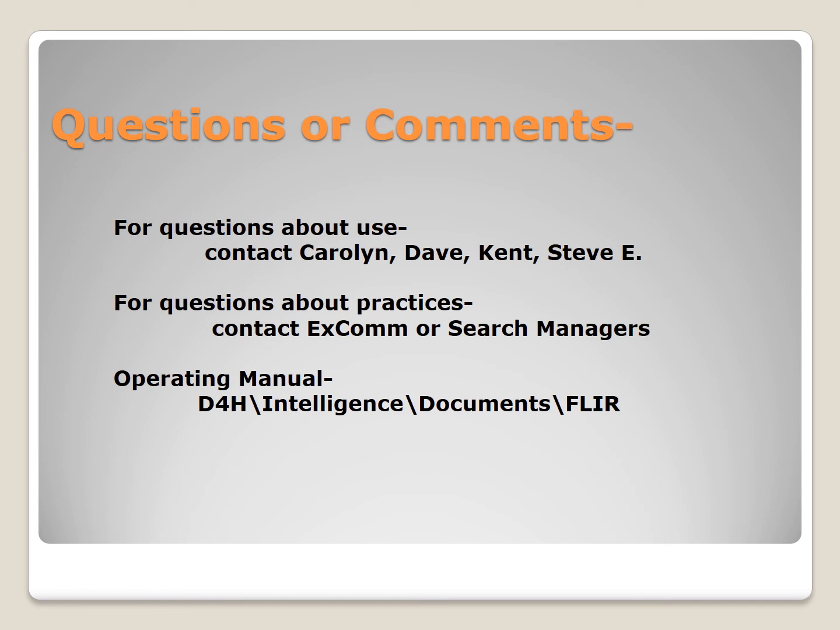So any questions or comments? As I mentioned before, Dave, Kent, Steve, and myself, we've all used these, had our hands on these, maybe a little bit more familiar with what you see and what it means. For questions about practices, how these will be handled, that's likely to be determined by XCOM and the search managers. And there is a very brief operating manual on D4H under Intelligence, Documents, and FLIR.